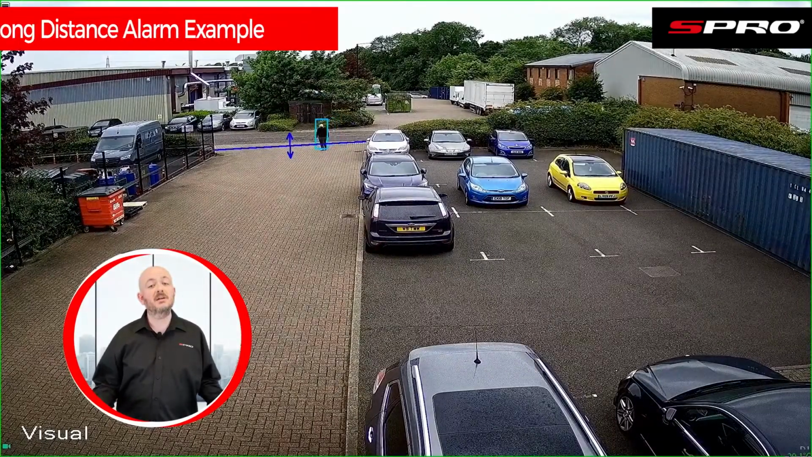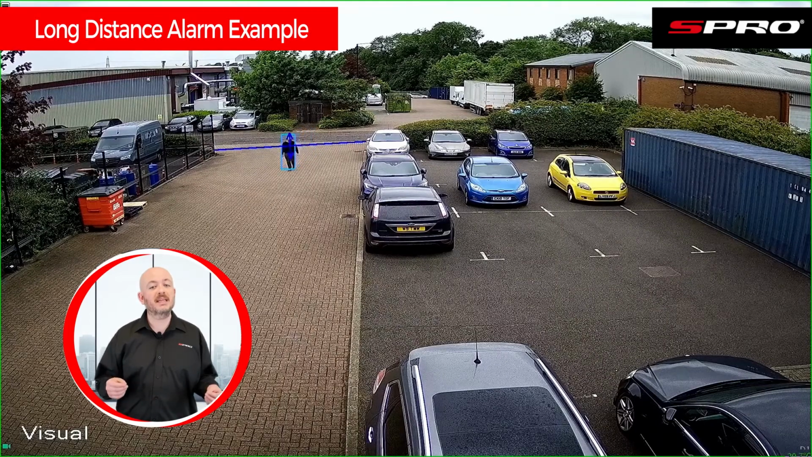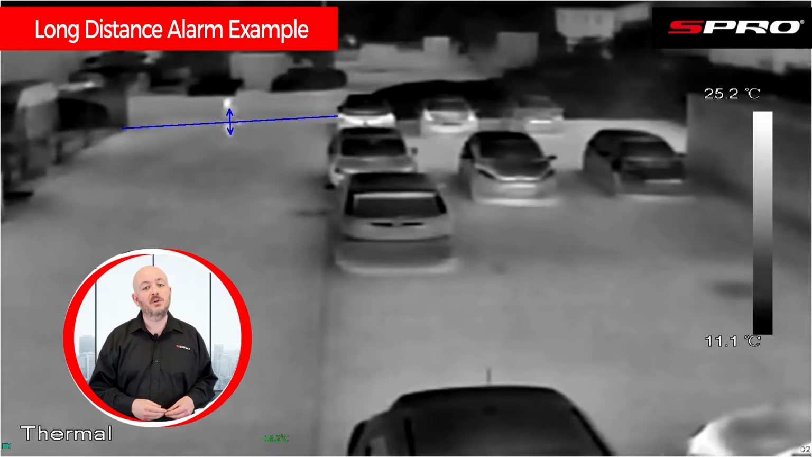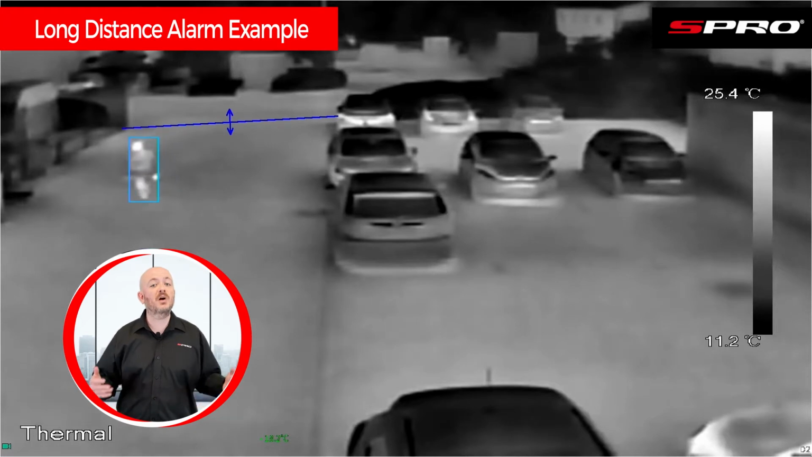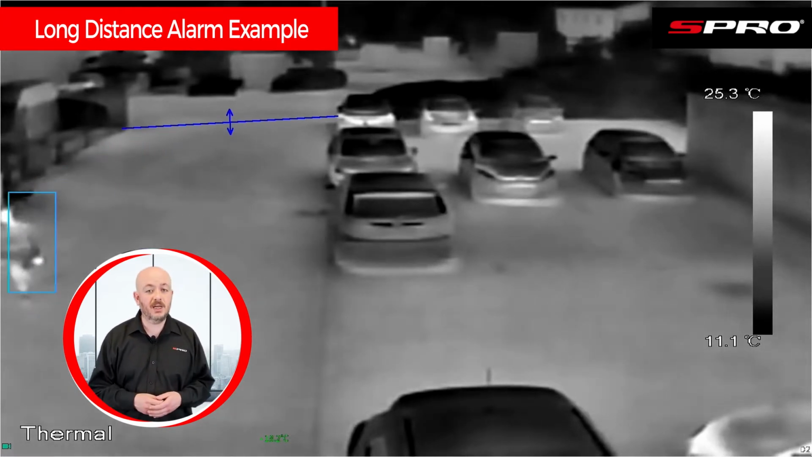And because the thermal camera is looking for heat signatures, it also helps with detecting that a target has crossed a tripwire or intrusion. Here we see an example of a tripwire being used to great effect as it detects the heat of the target's body crossing into the car park and triggering an alarm. We also see in this clip a different thermal filter being used that we've not yet seen, and it's actually just one of many. Let's cover these different filters in more detail now.